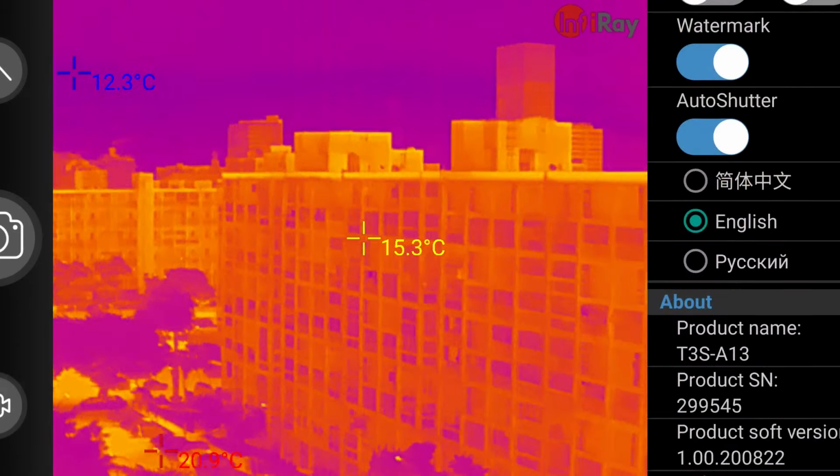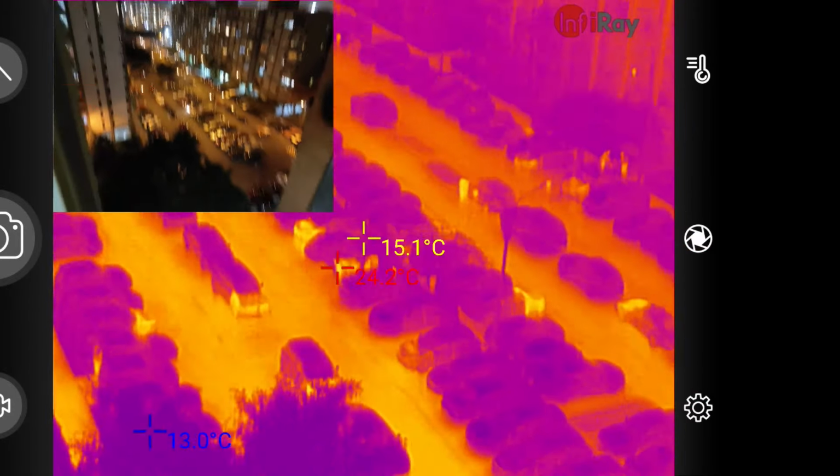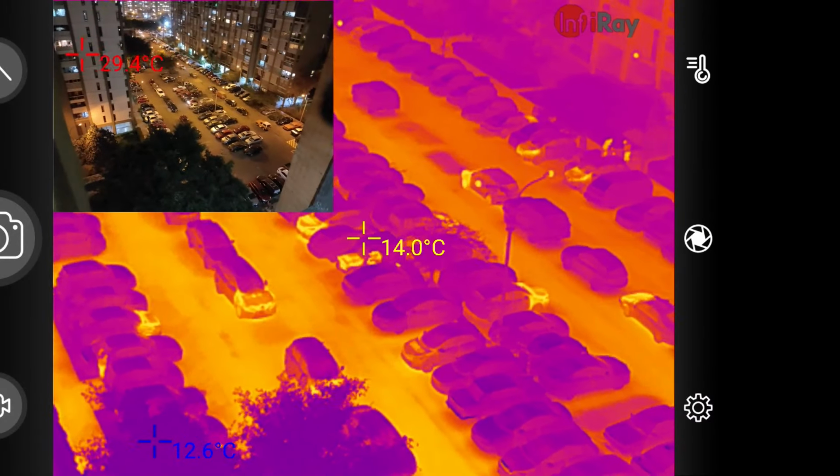In this part from the 10th floor you can see the parking lot and the houses around. You can see everything has very nice detail. There's some picture in picture.